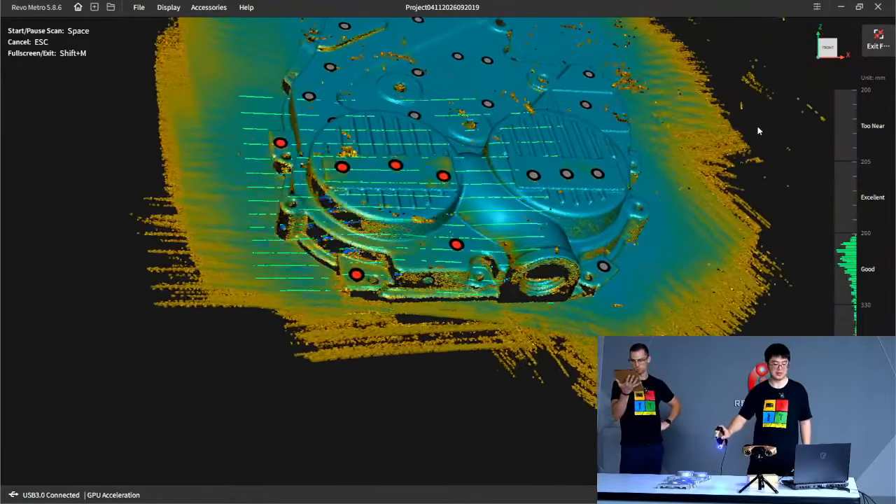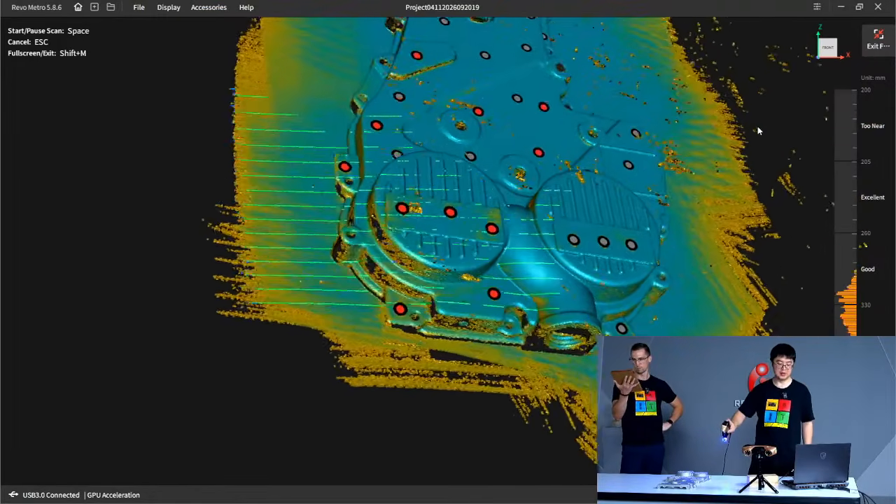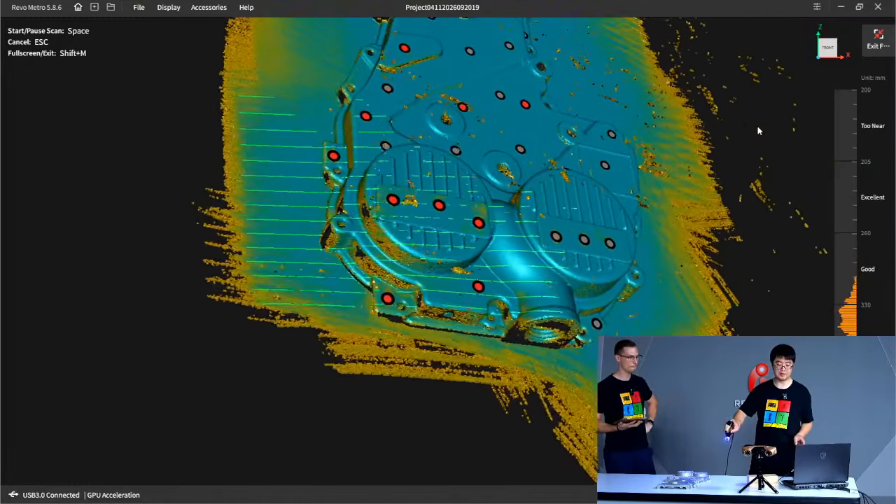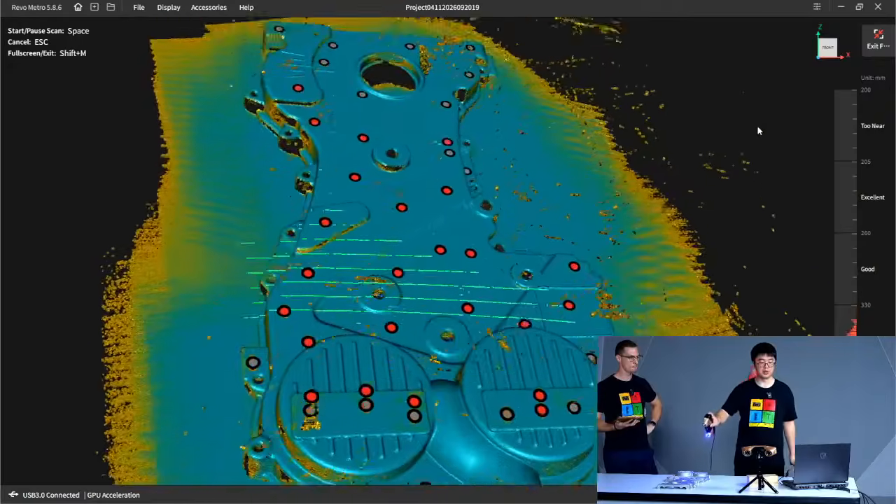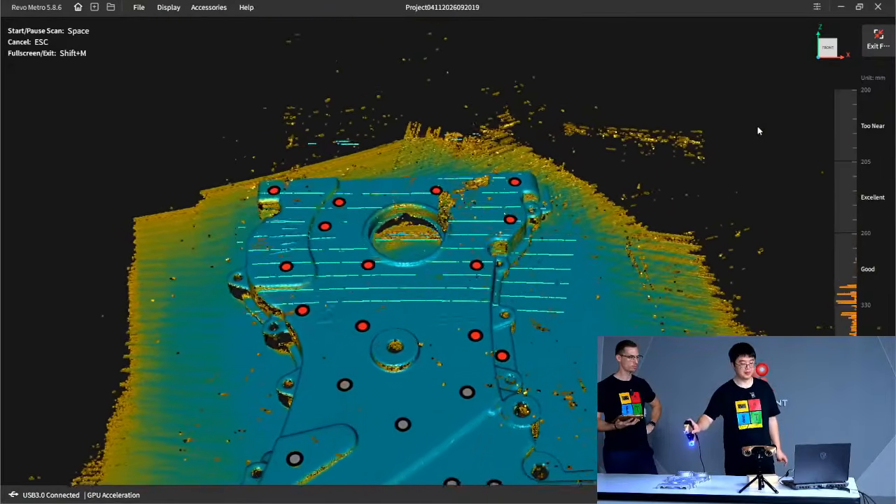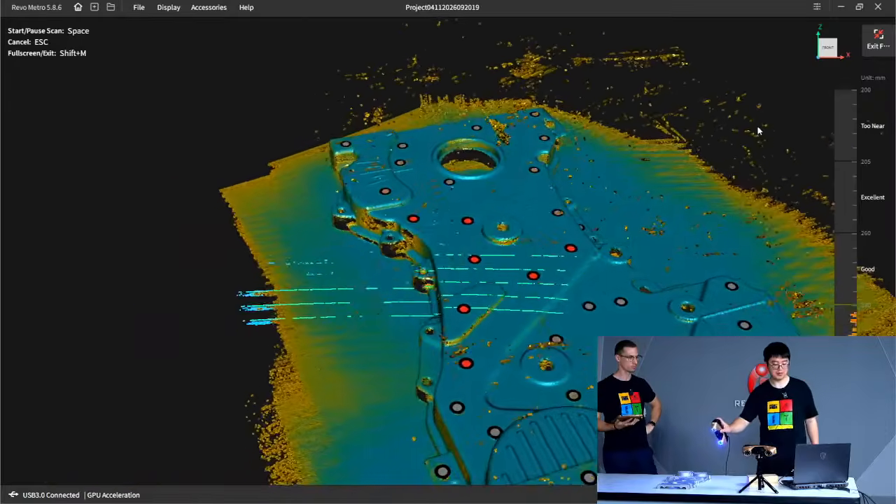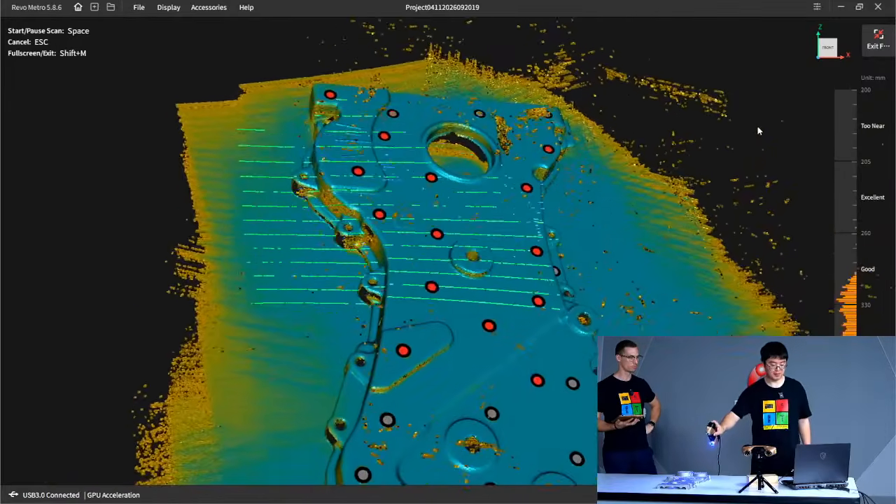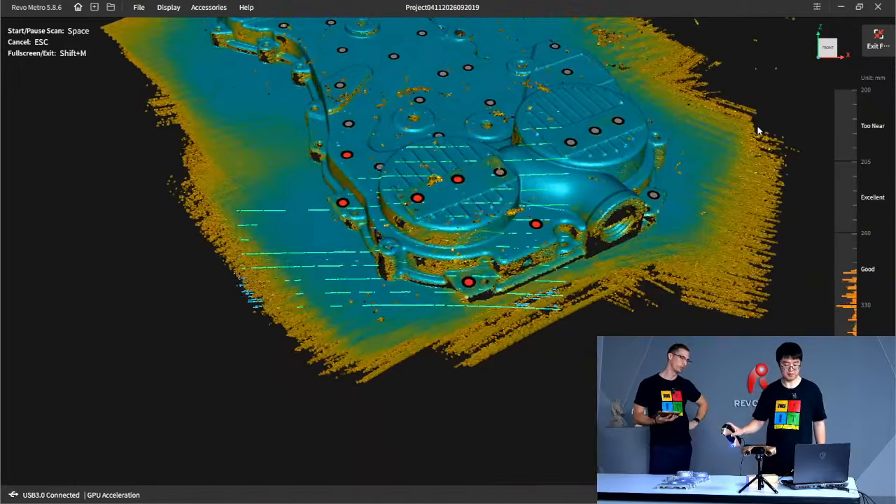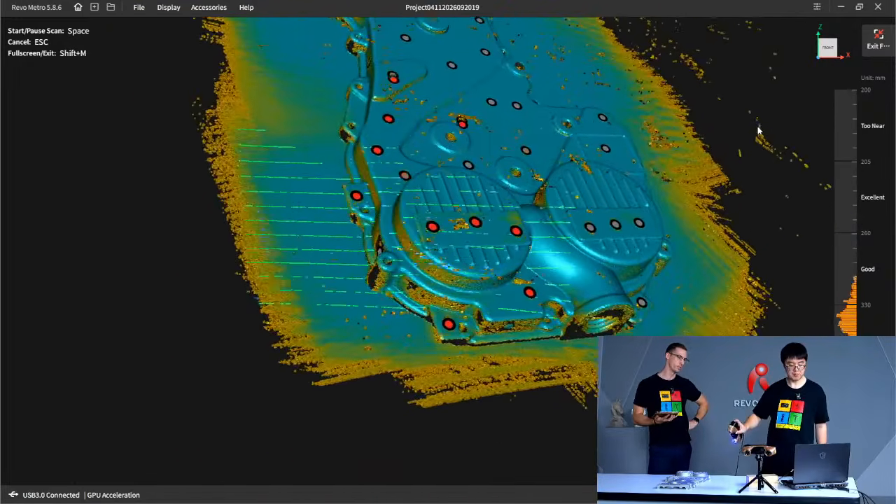Now this side. This yellow color means it's not ready yet, and the blue color means this scan is pretty much completed. So yeah, definitely takes out the guesswork. If you see a little bit of yellow in certain corners, crevices, spend a little more time on it.